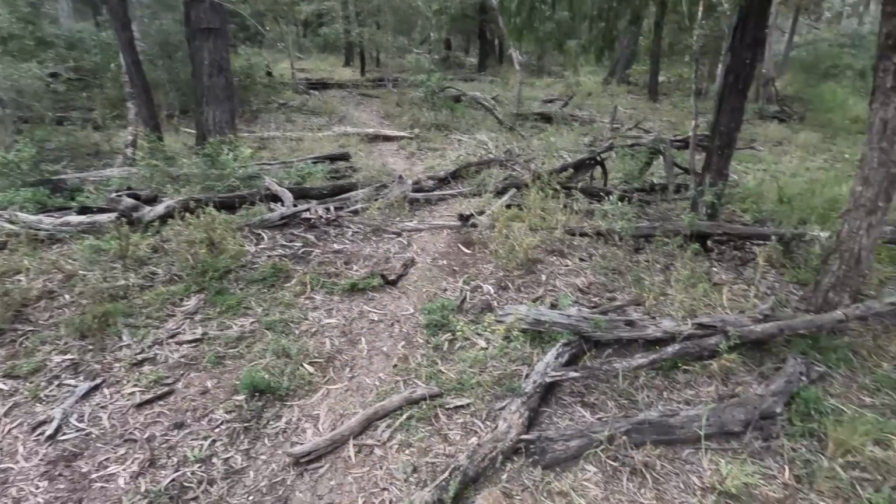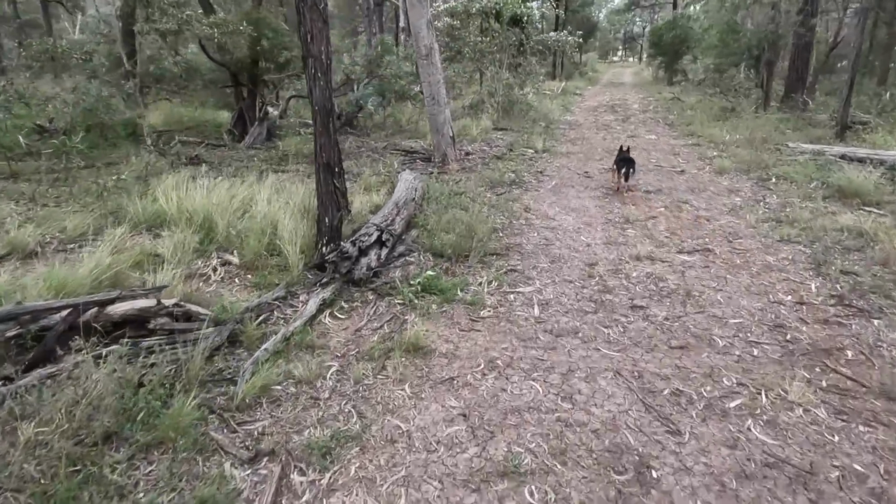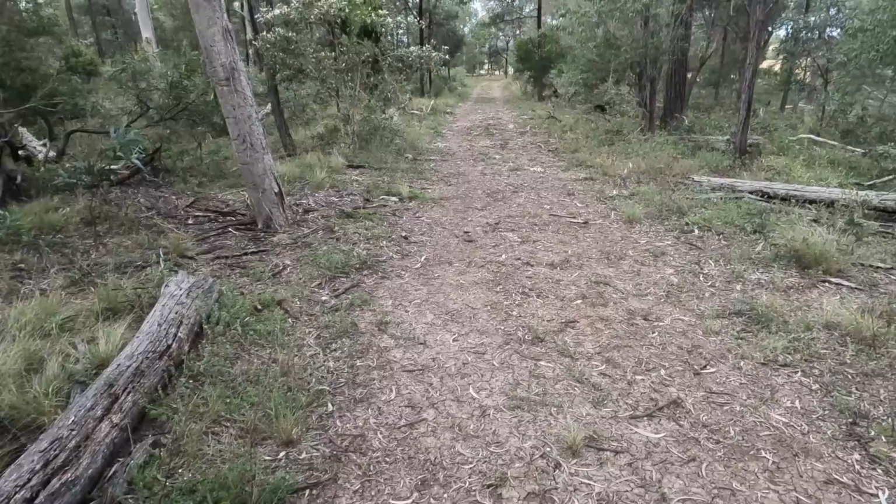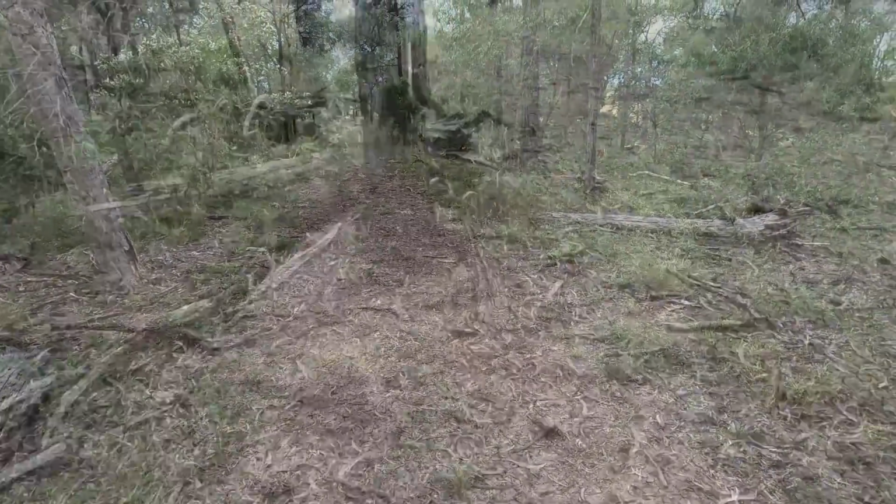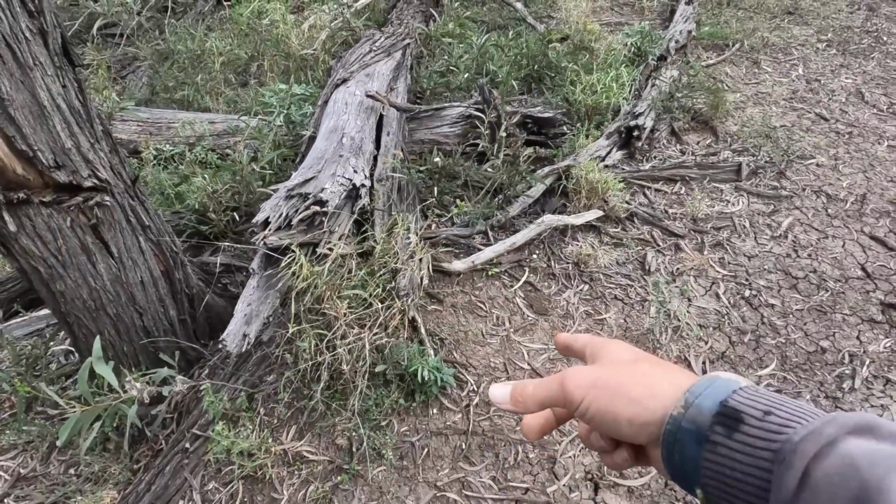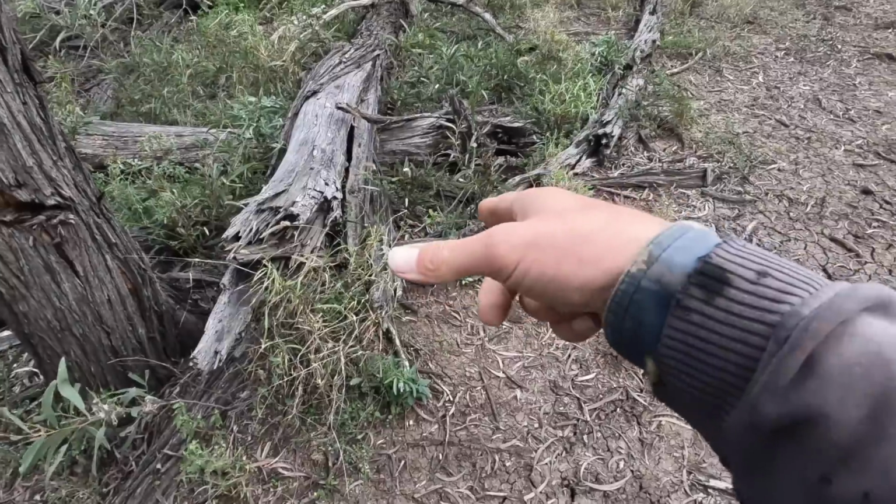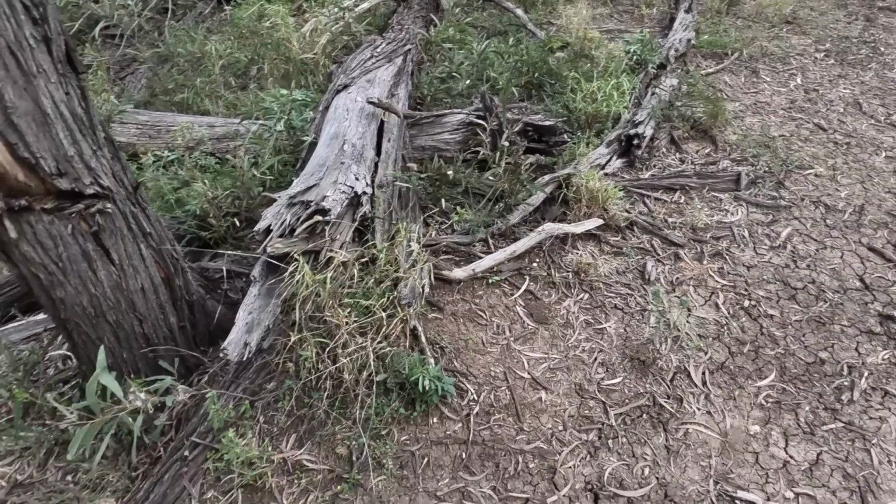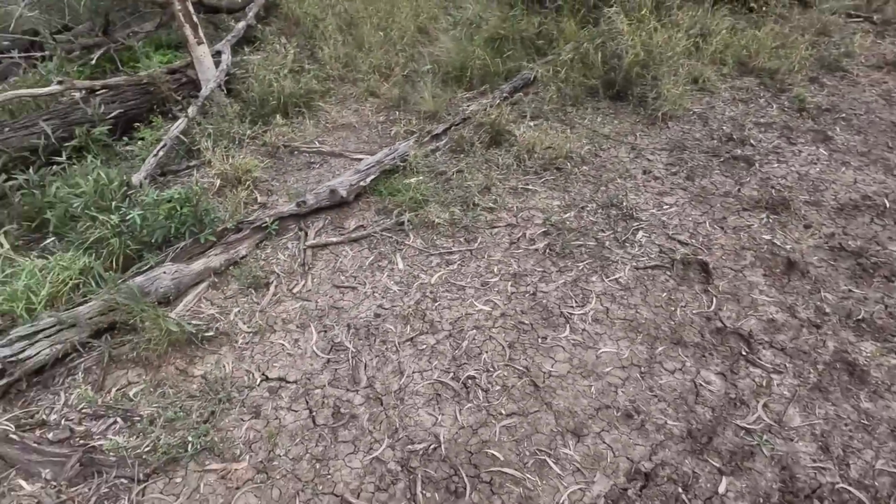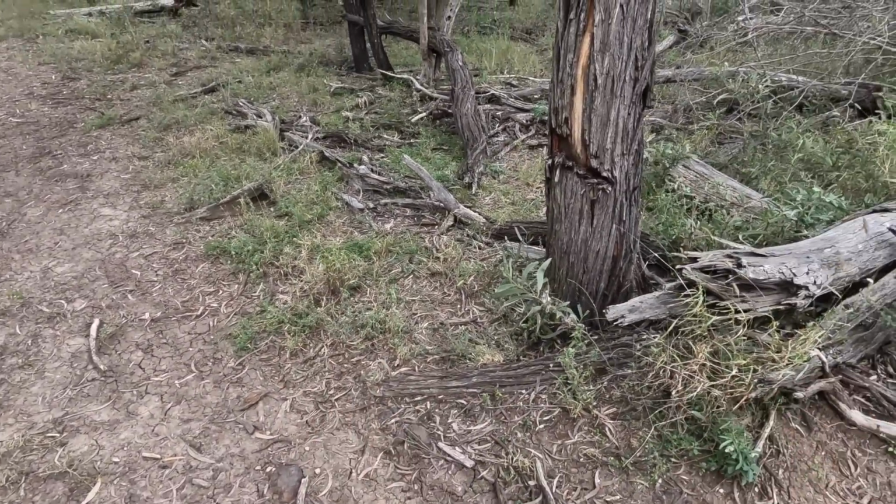Where's a dingo? Where's a dingo, Tess? Get him. Where's a dingo? There's wallaby pads through here everywhere. Might be a good idea to put one back here at this tree. I had one here one other time, but the winds are probably predominantly northerly winds. I put a bit of sand here, some of that potent sand I've made up. Could be an idea to get something to come in. If they're travelling through here, then they should be able to get the wind take the smell to them.